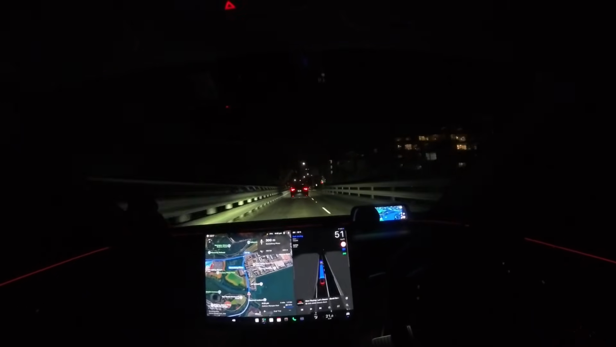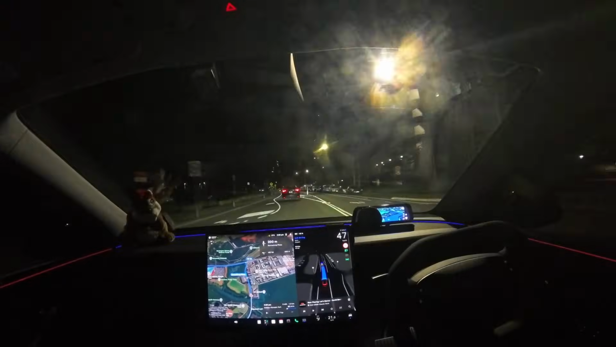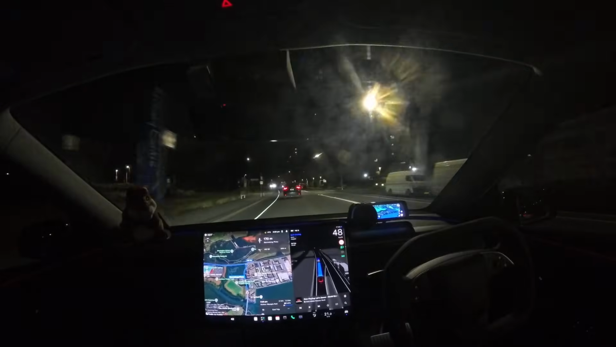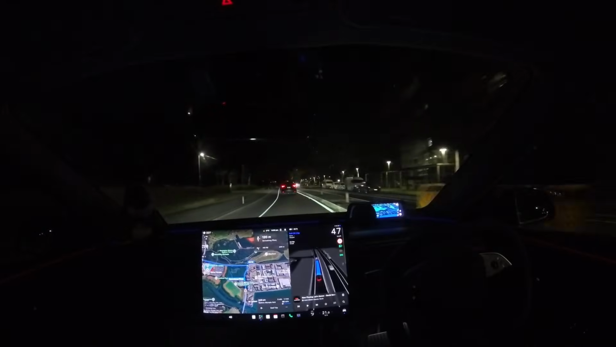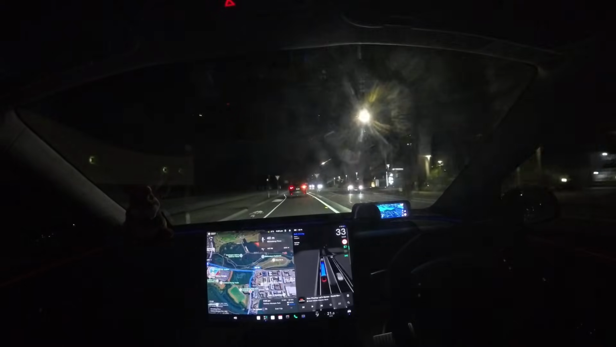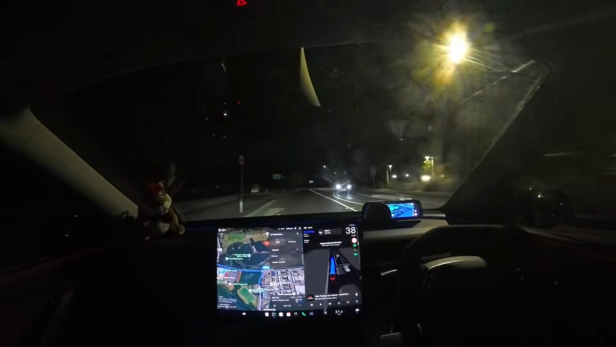Whereas in my quick experience here of around 13.4 kilometers, I am much happier with how this is reacting to the roads. So I'm really interested to see how this goes in peak hour traffic tomorrow morning. Will I be interrupting it a lot more with my accelerator pedal, and need to nudge it? We'll find out tomorrow. So here's another roundabout, another small one, but we're just going straight, so that's fine.